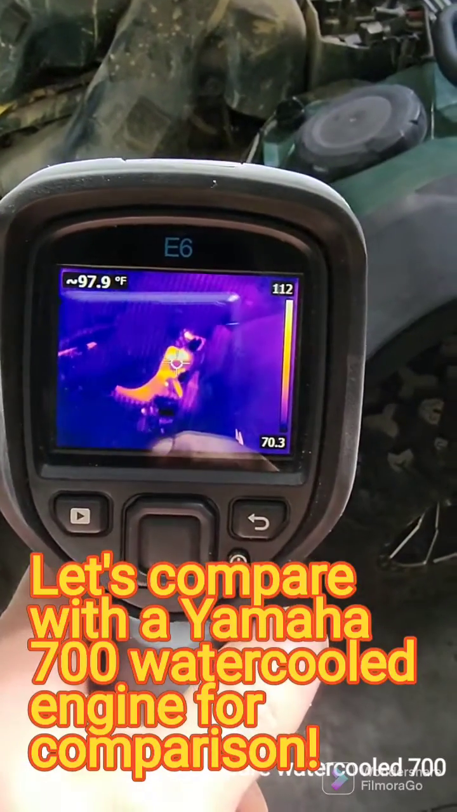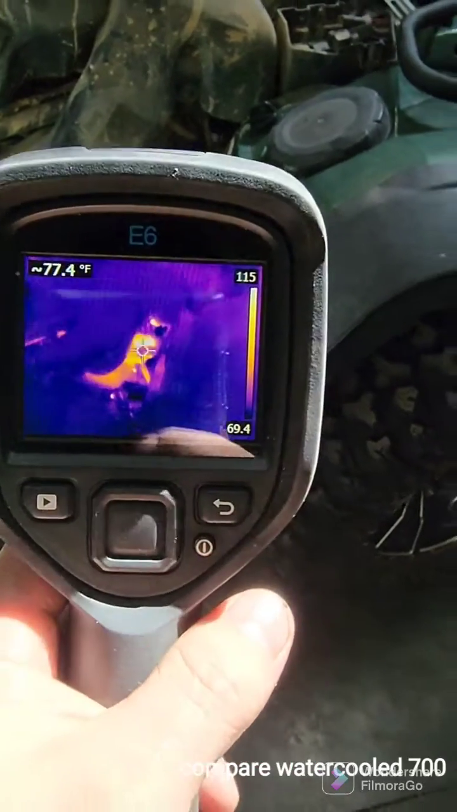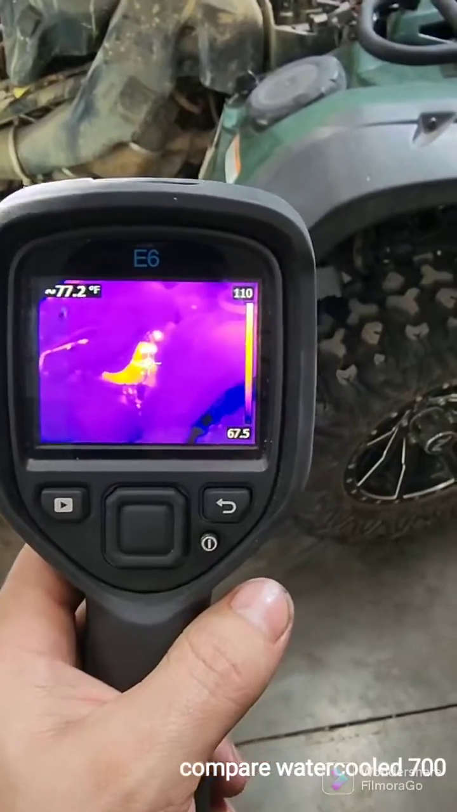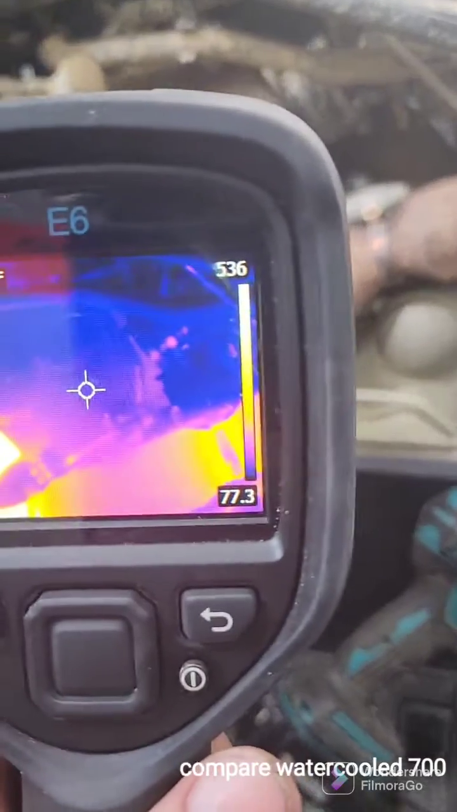Here I have a 700 Yamaha. It's water cooled. It is a modern engine. I'm going to compare the temperature running at 15 minutes. I'll try to rev it up like I did the other engine.